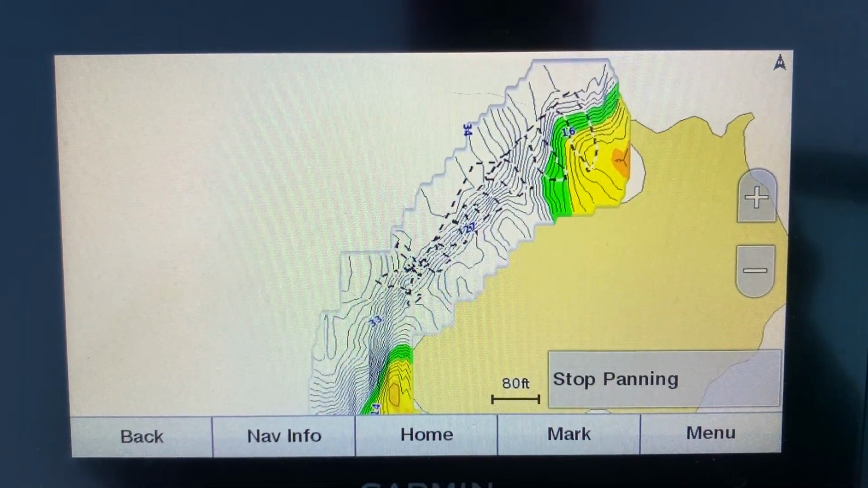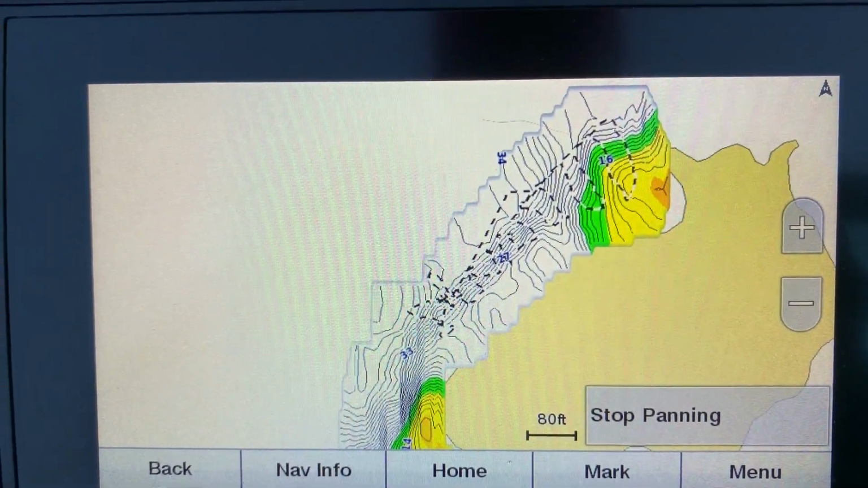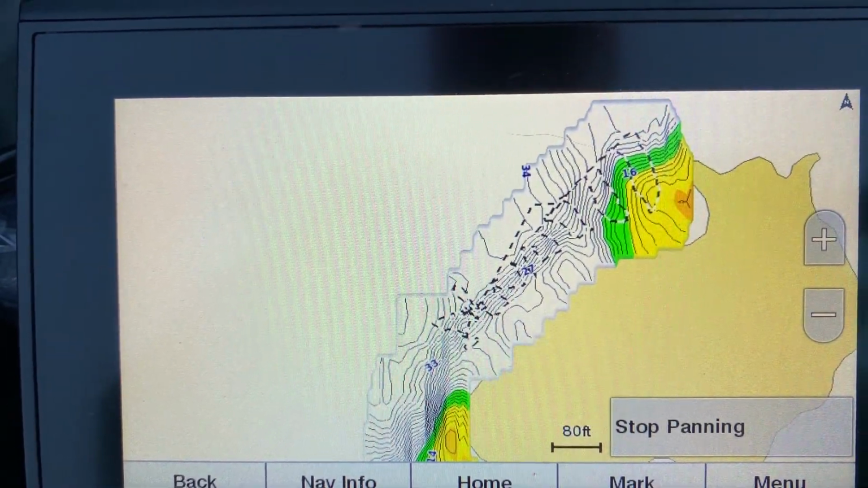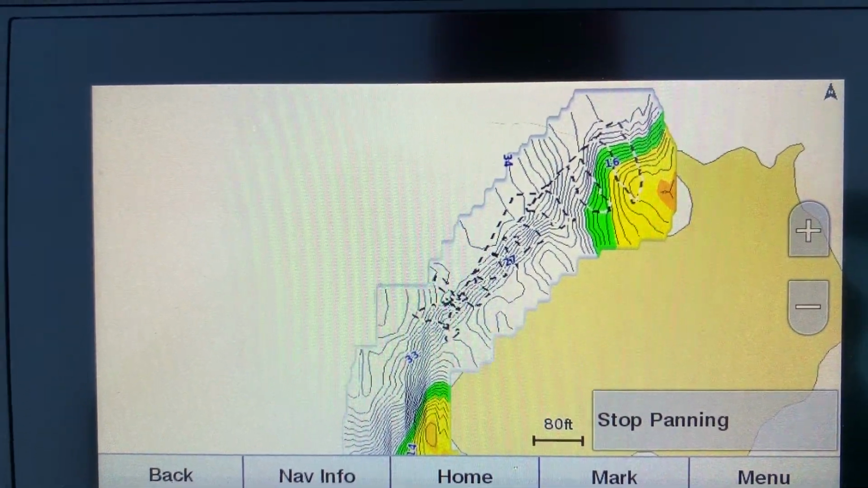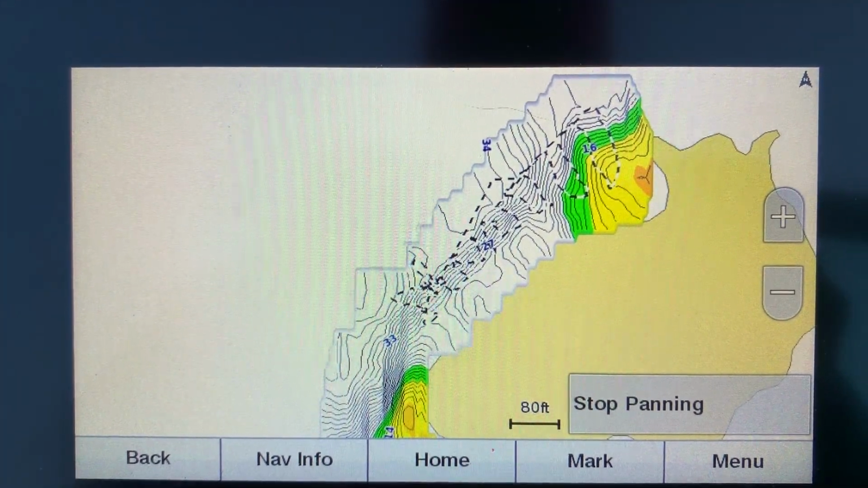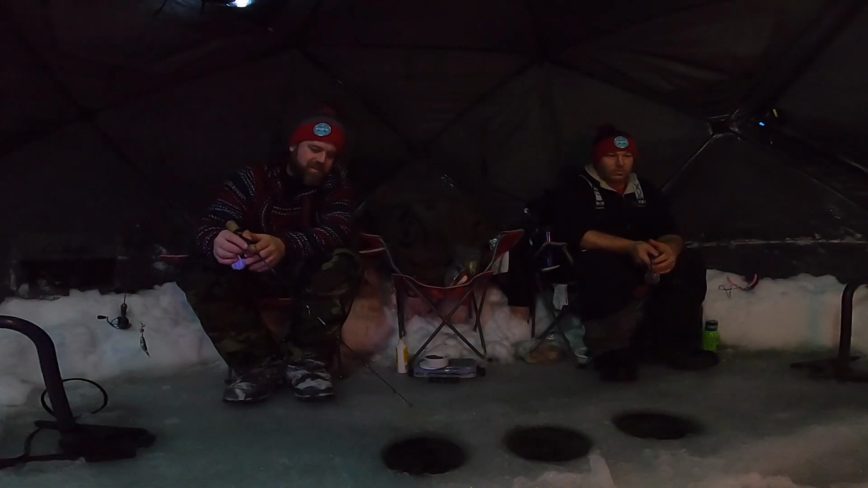Alright, so there's our finished product. Took me a while, over 40 holes, and I think I found some pretty good spots to try out tomorrow. Saw lots of big fish on the screen when I was changing it over to the Panoptix mode, so I'm pretty excited for tomorrow.